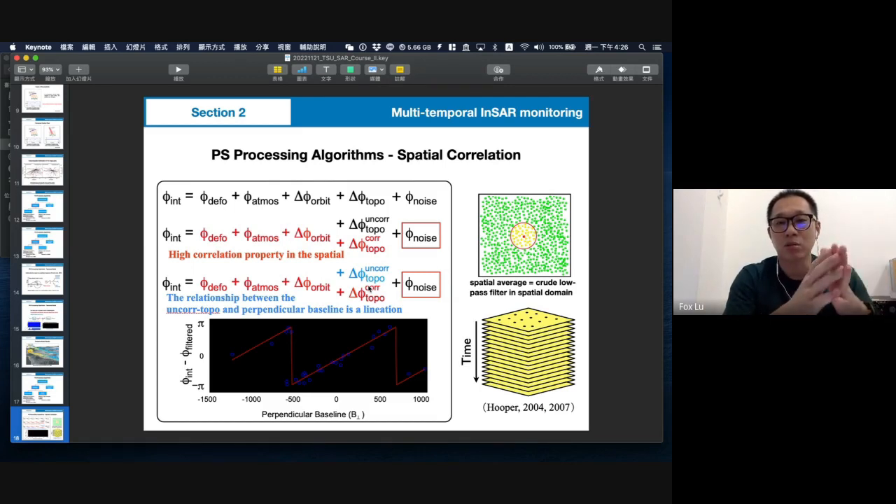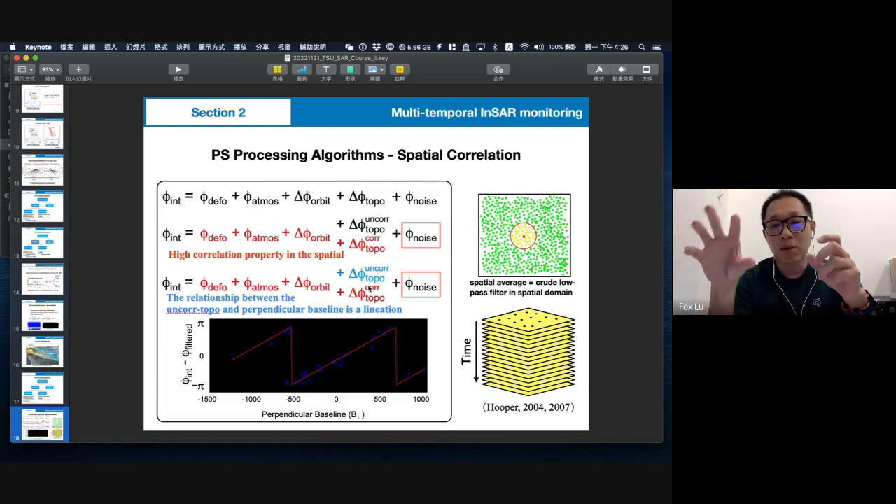Yeah, this is quite good. In the time series, there is a good persistent scatterer, a good PS point, but sometimes a point is not a good PS point because of the topography's effect. It is not visible in the spatial domain, but it is in the time series.